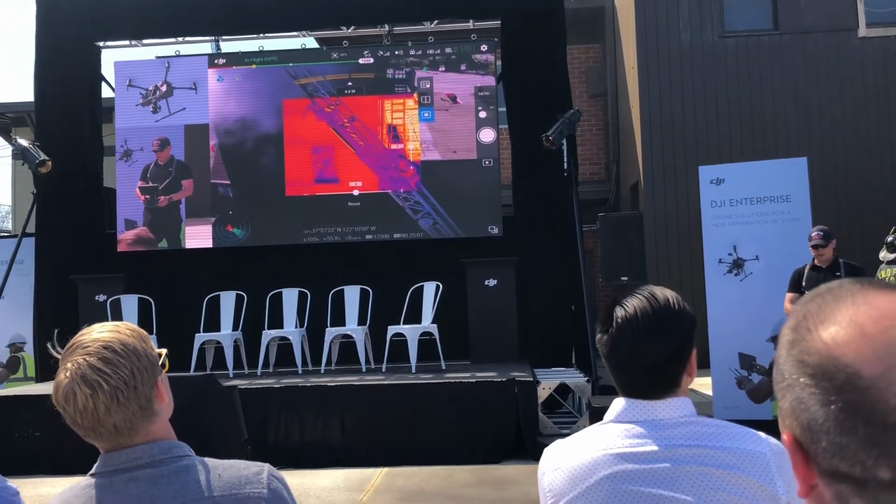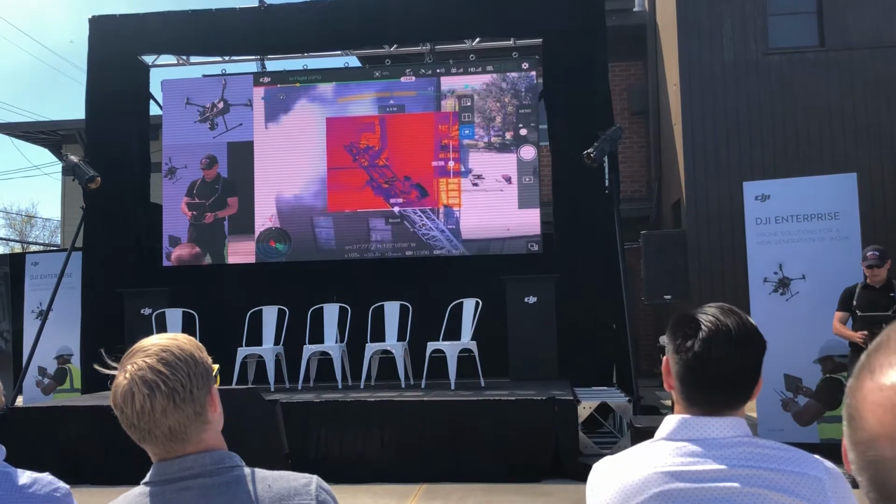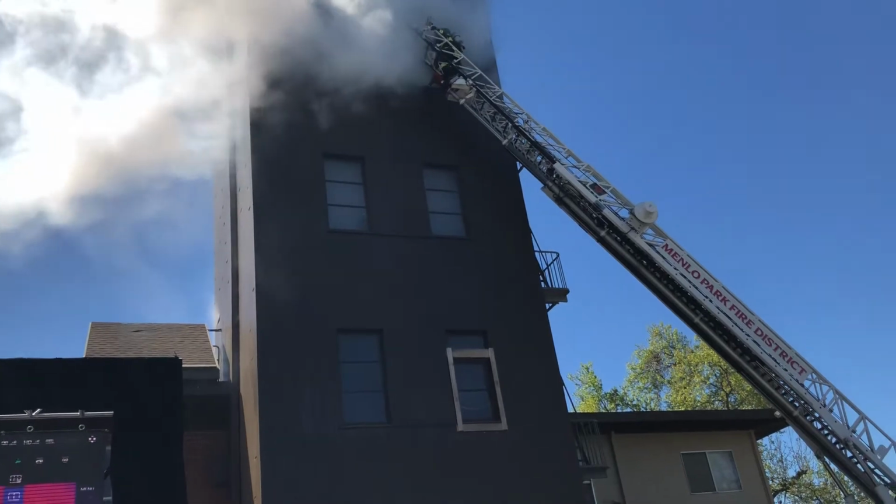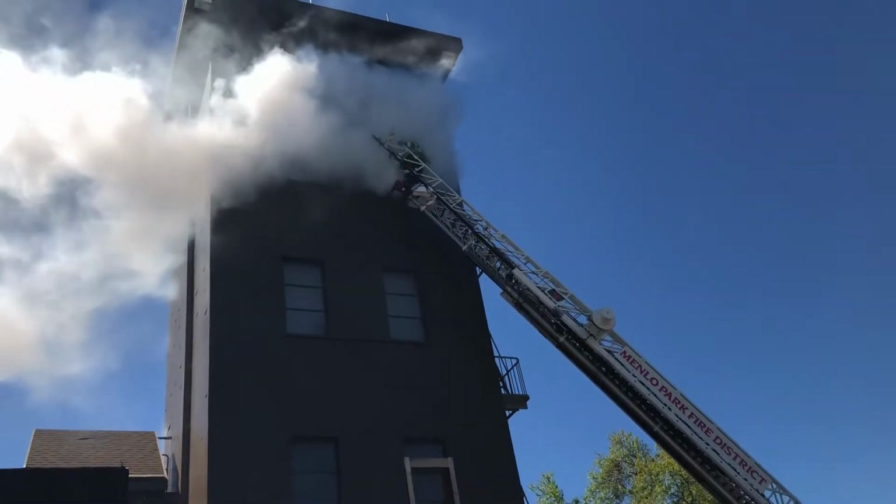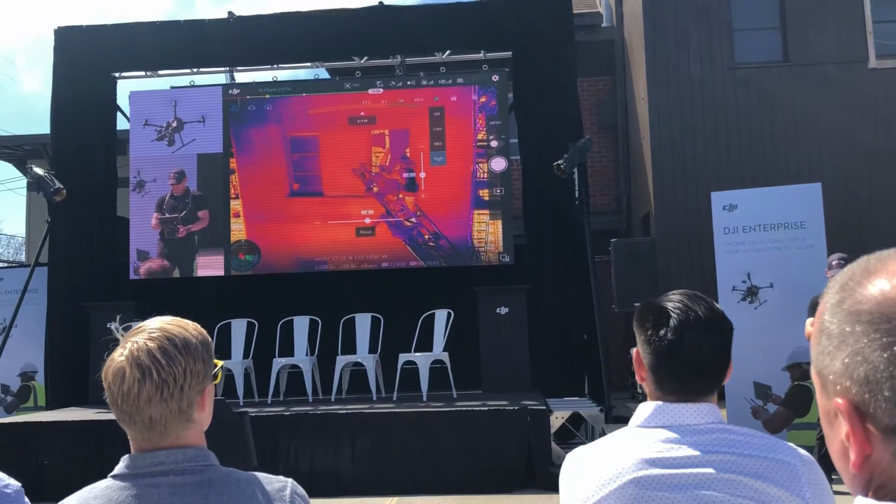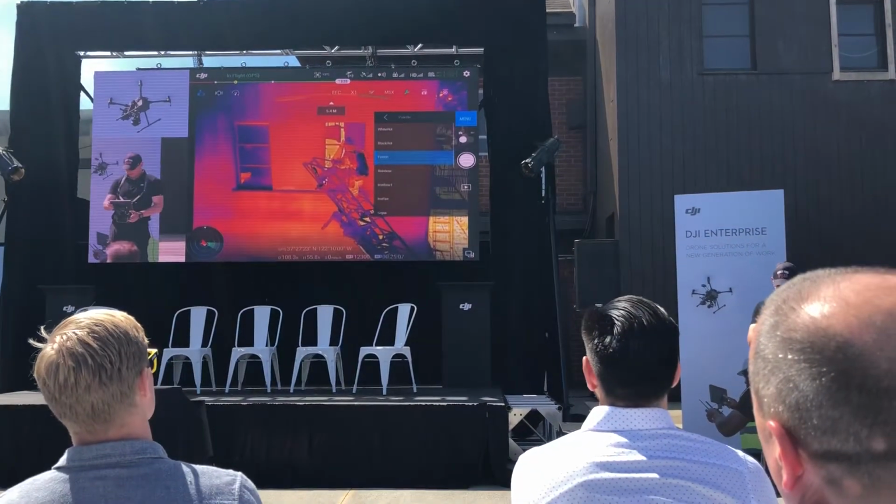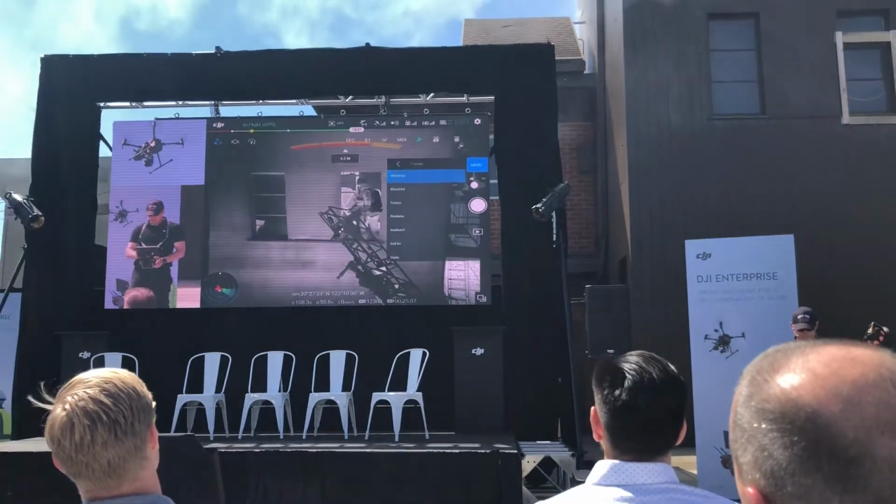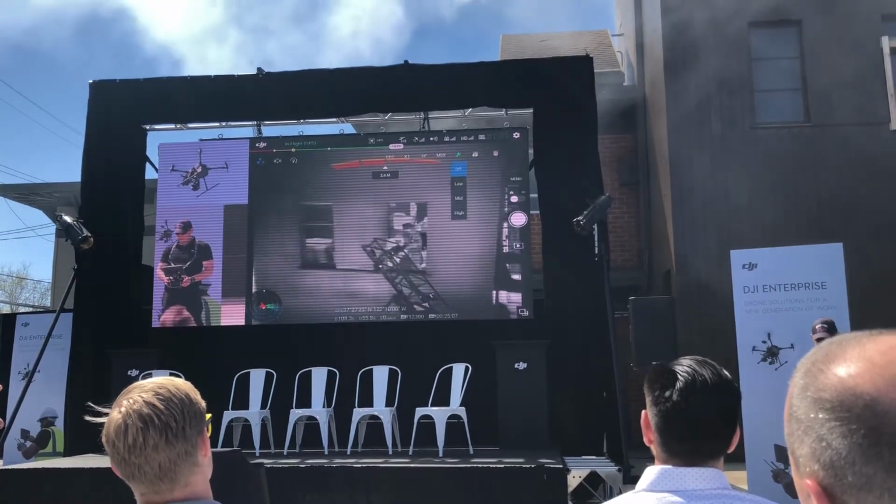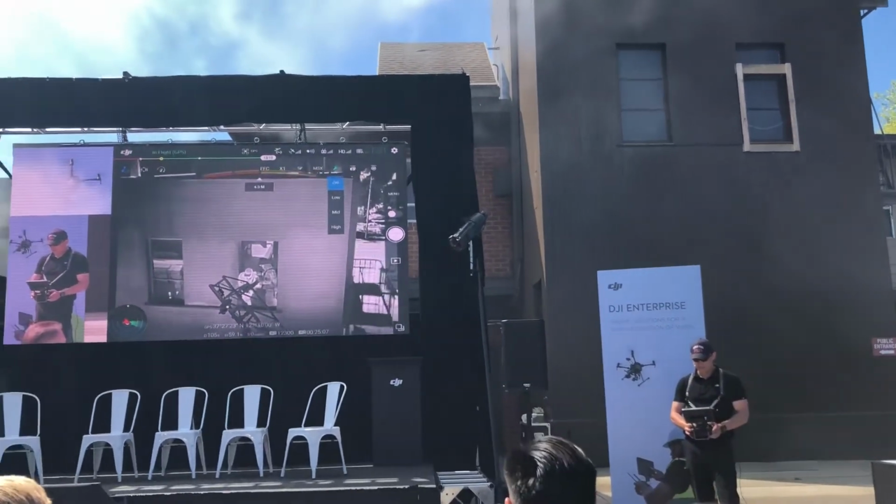And what I'm going to do now is we have lots of smoke, so we're definitely not seeing anything right now. If I do the side by side again, we're not seeing anything through the regular visible camera feed, but the thermal camera allows us to see exactly what's going on. I'm going to now switch back to full screen. We're going to take off the MSX, and I'm going to change our palette to maybe white hot. So we can now keep situational awareness of our fire rescue person as well as our victims inside the room.